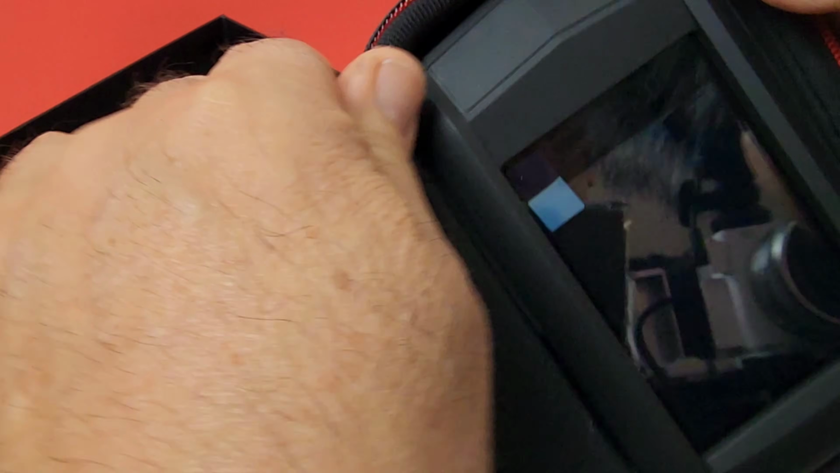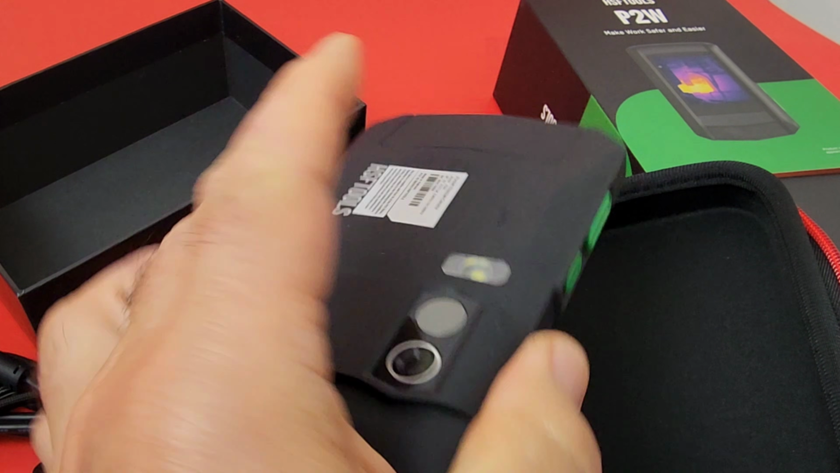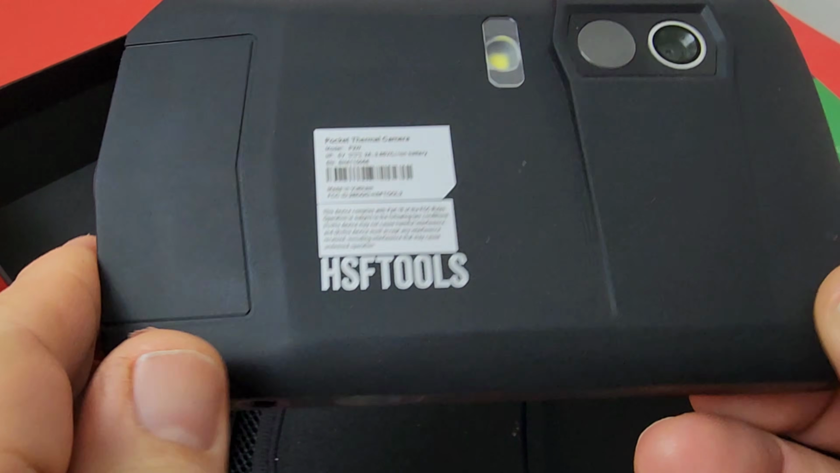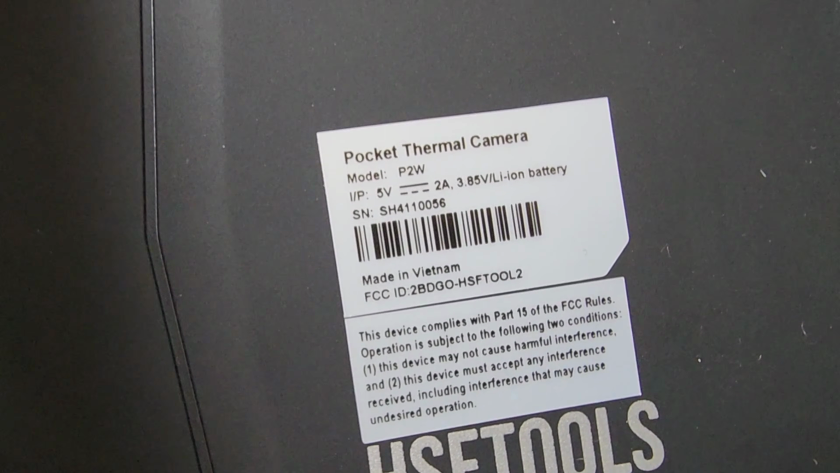And I'm telling you, this thing is in there solid. Definitely, that thing is in there snug. Good looking. Wow, this thing is robust. Feeling very nice in the hand. This is very, very well made. HSF Tools pocket thermal camera.